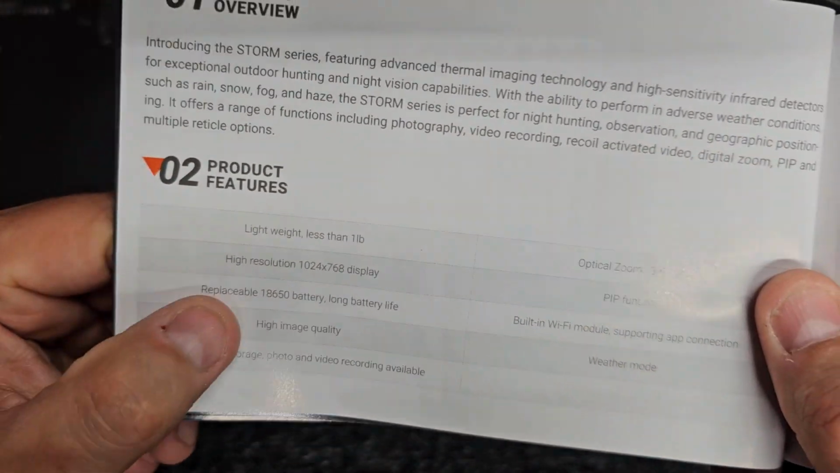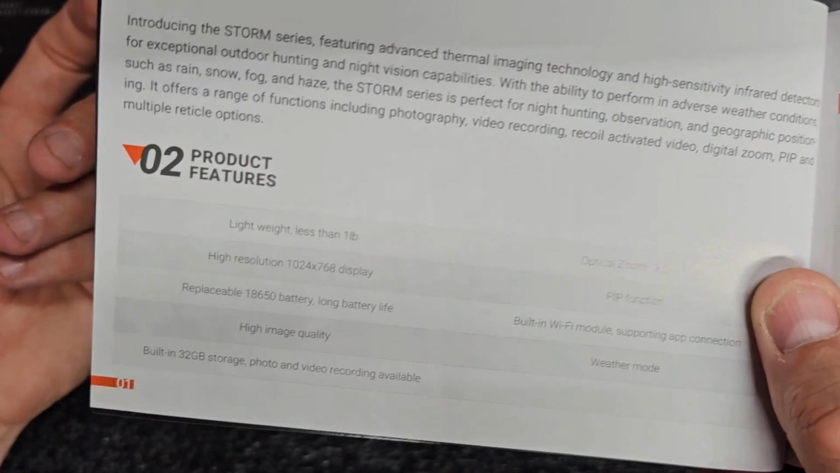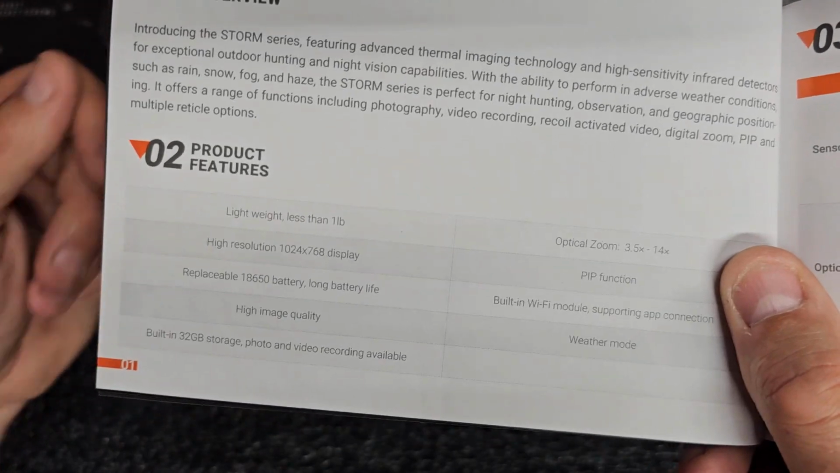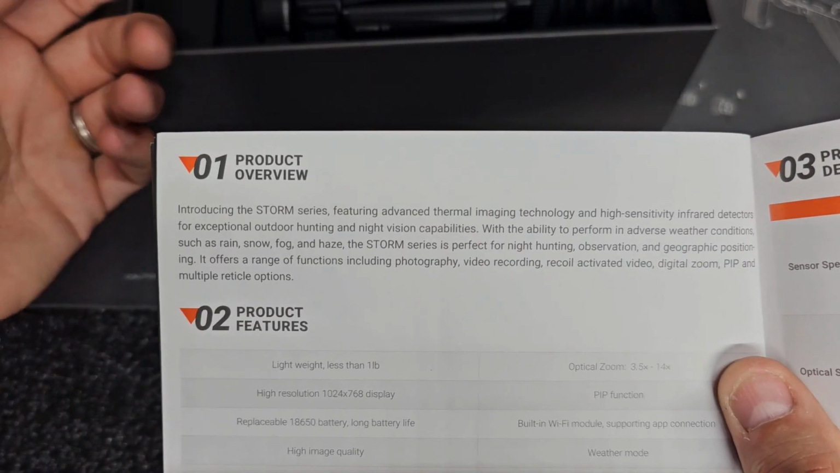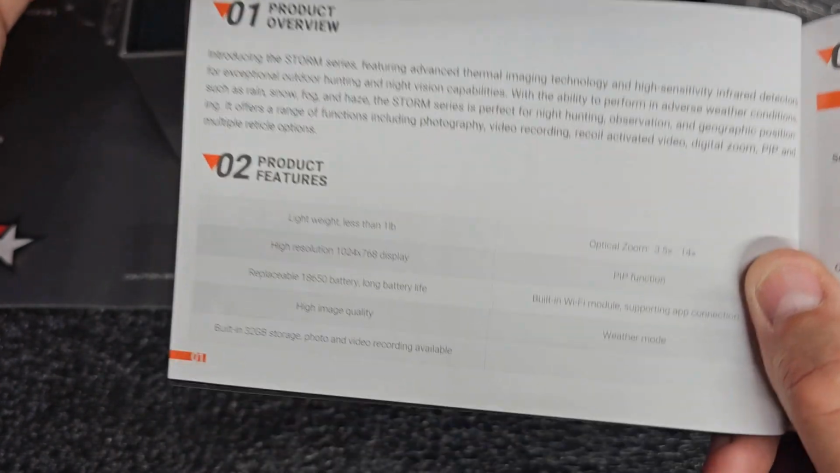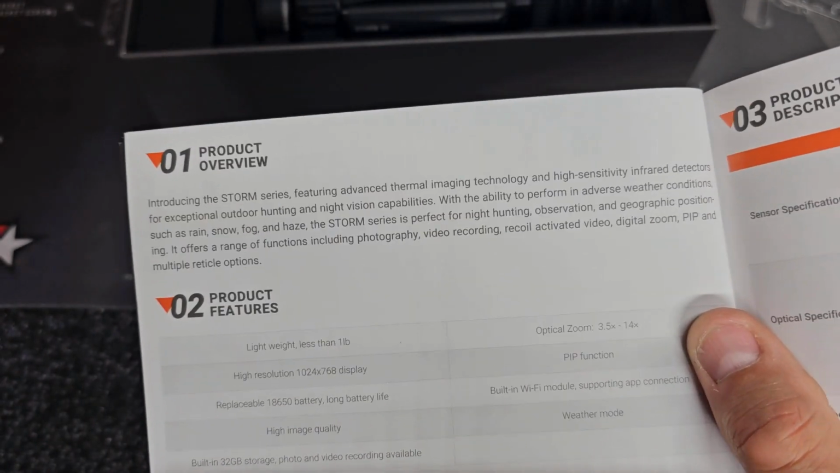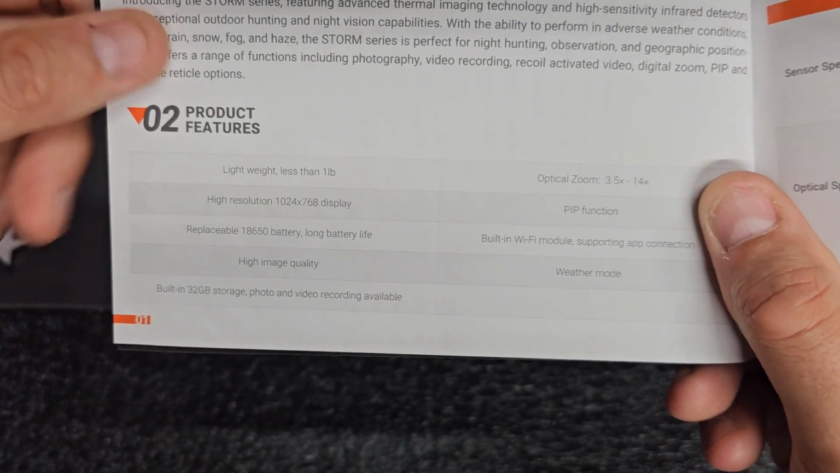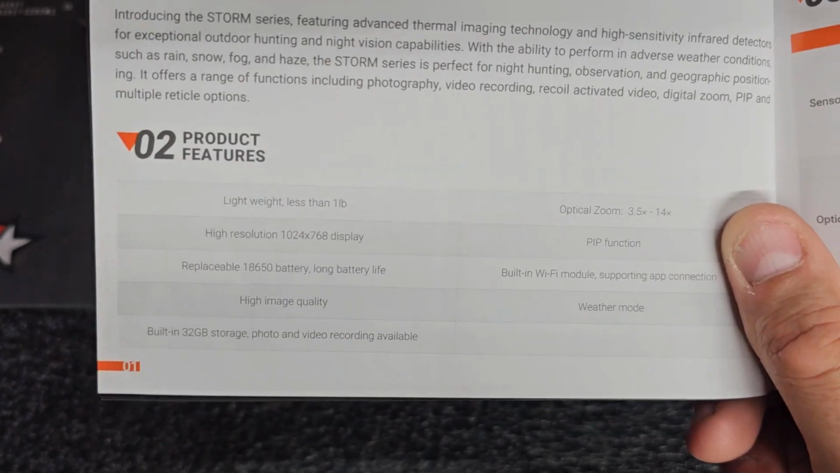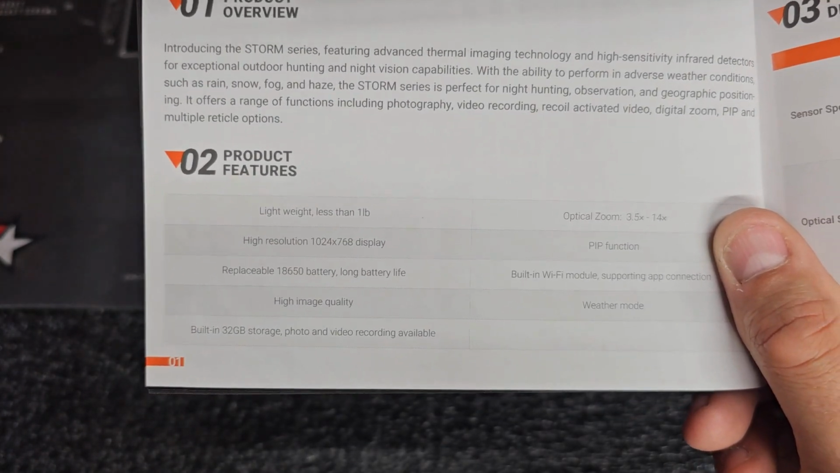So one of the best things that I think RIX does is they use the 18650 batteries. Really easy to get a hold of. They have these available on their website if you'd like to use their brand specific ones. I have some Samsung ones that I keep around for other optics and other uses, but those work just fine. Very, very nice that they don't use a built-in battery. So that way, if a battery goes bad, your unit is still functional. You just get a new battery, you're good to go. So good on them for that.